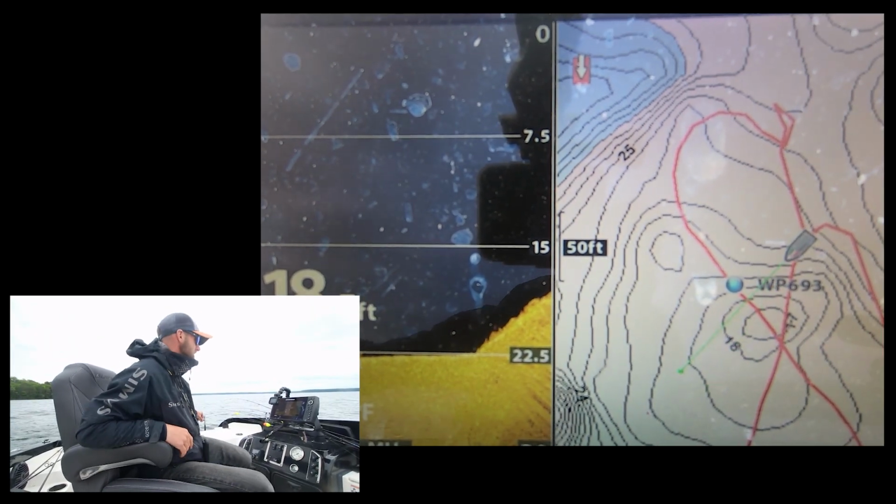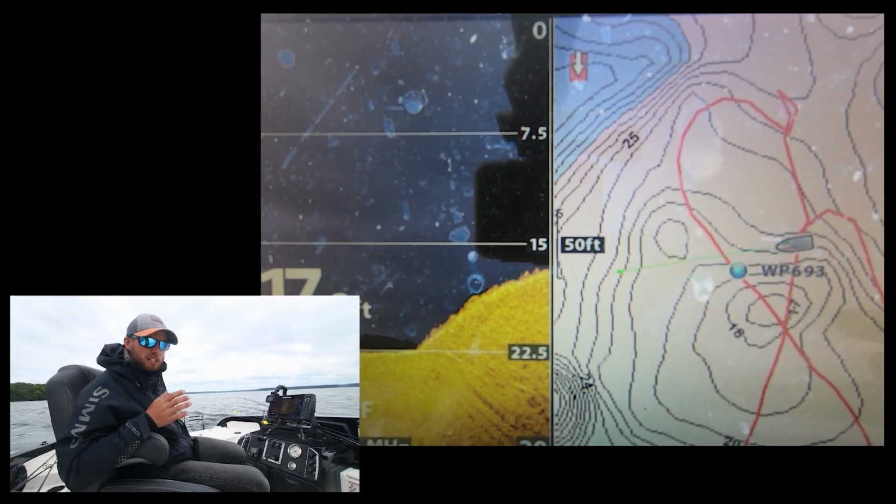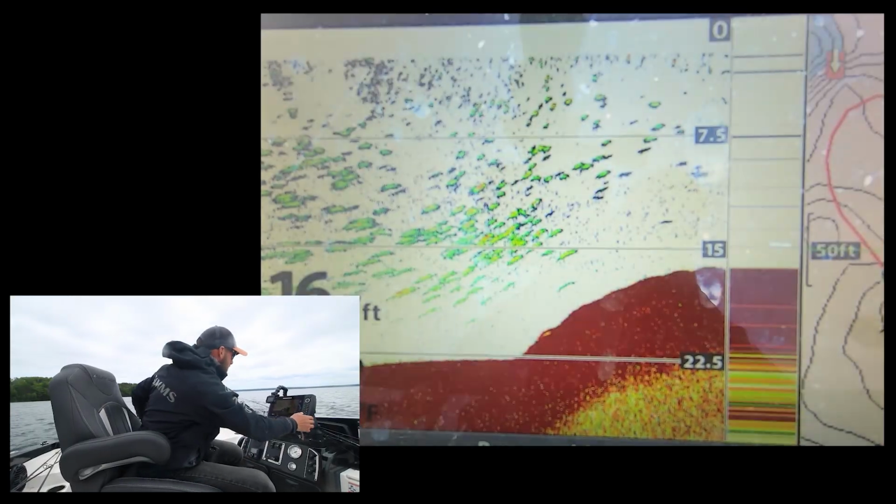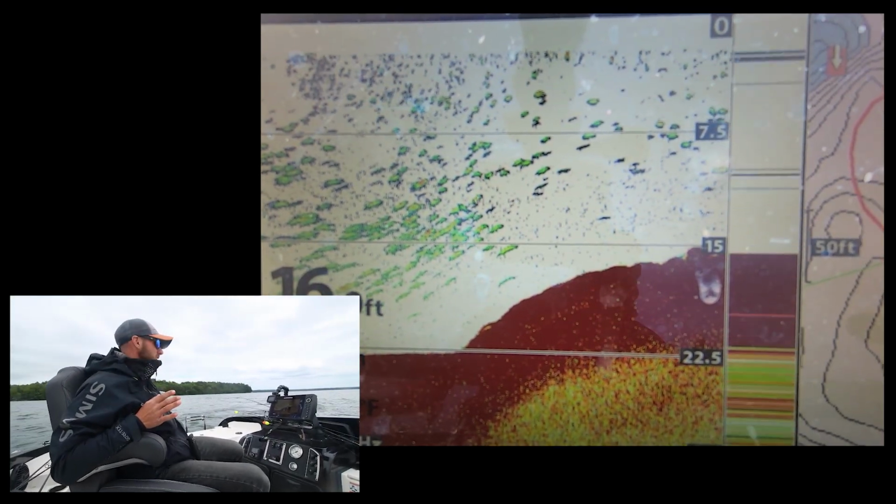So as I'm cruising around here, I'm looking for a lot of these mid-depth rock humps. And I'm looking for a couple of things. One is good rock, and the second one is actual fish. If I see fish, great. I'm gonna start and basically fish for those fish. But for right now, what we're looking for is a stack of walleyes on this rock hump.